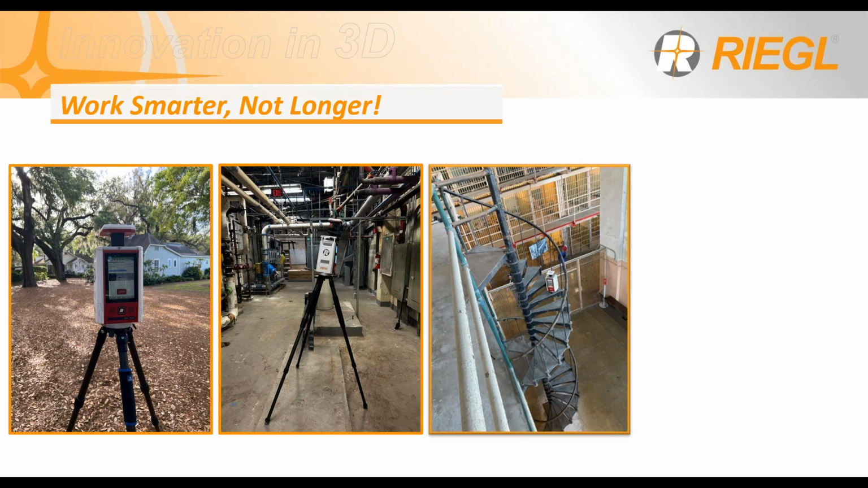The VC600i improves in all dimensions. You don't need to level it. You can just set it as in this image and this picture over here. You can just take it out of the tripod and just put it on a stairway just like this. It has double IMU that compensates orientation and inclination. And as long as you put it on a stable surface, you can just scan right there.